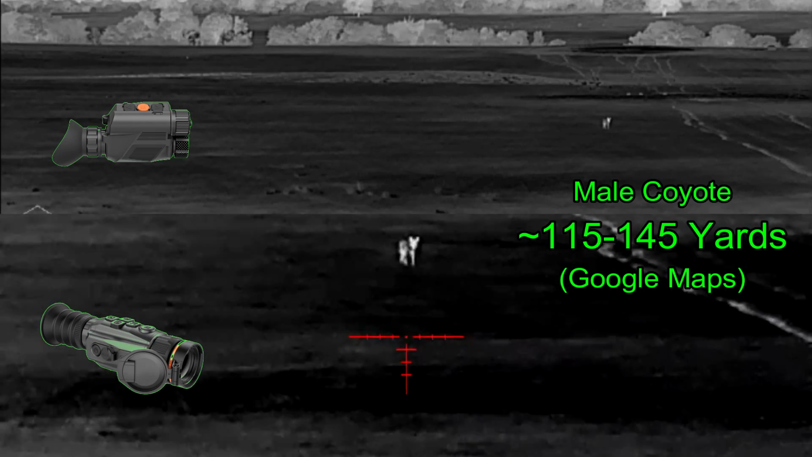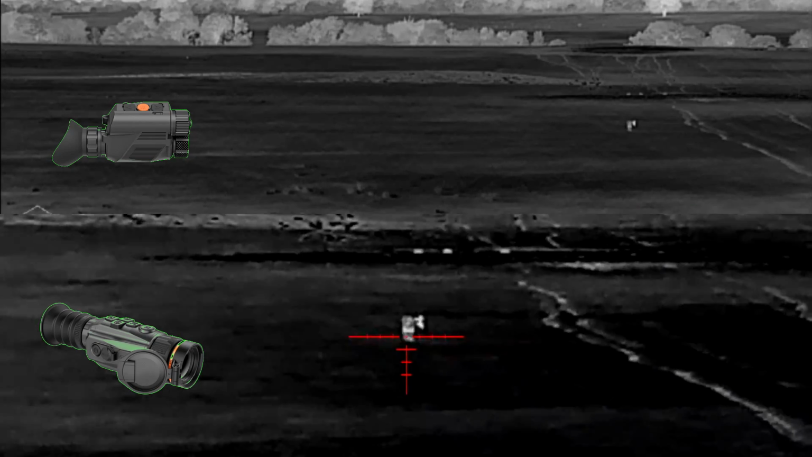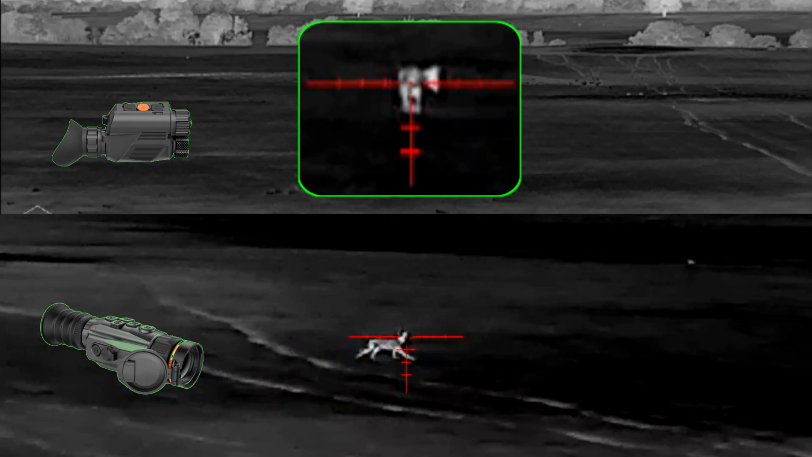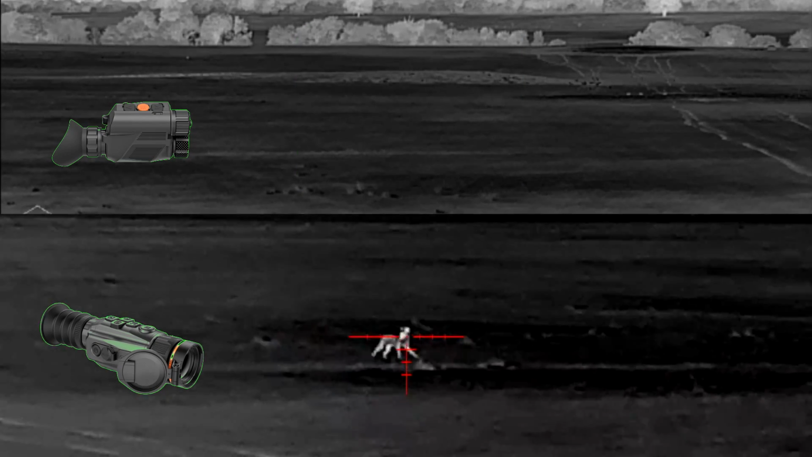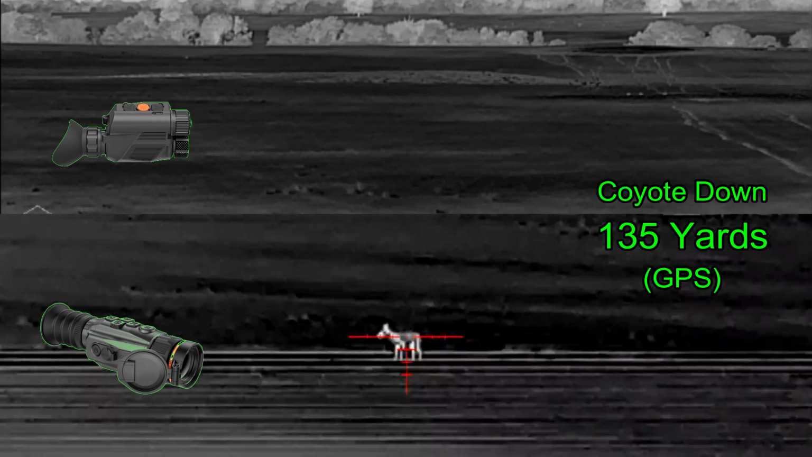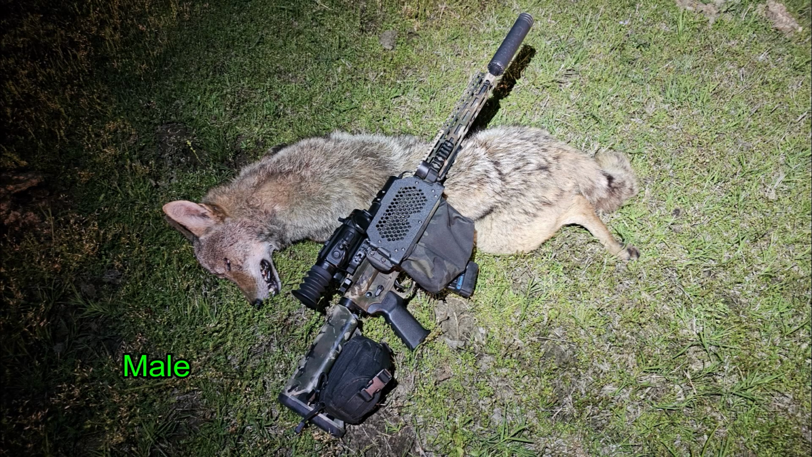Here I'm getting ready to take my shot. The coyote's at about 115 to 145 yards. It's going to be a front of the chest shot. It's actually going to go all the way through the coyote, and it takes off running off screen on the ST6. And I track over with the Storm S3. Shot through the shoulder. The coyote spins around a couple times, and it is done. And the last coyote of the night was a male coyote.